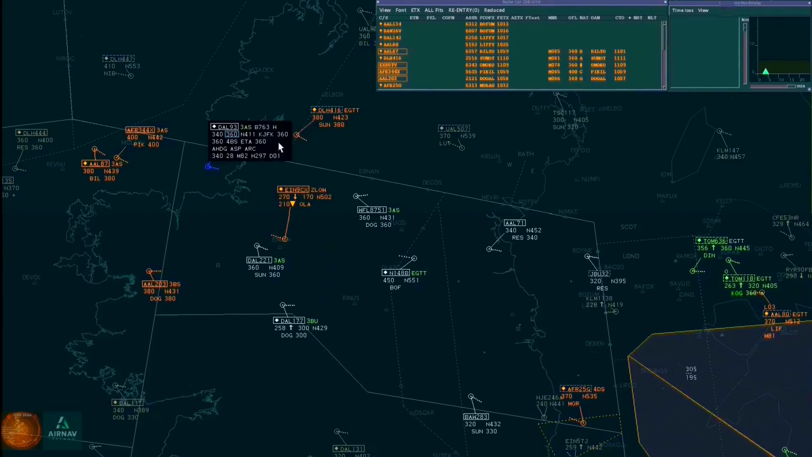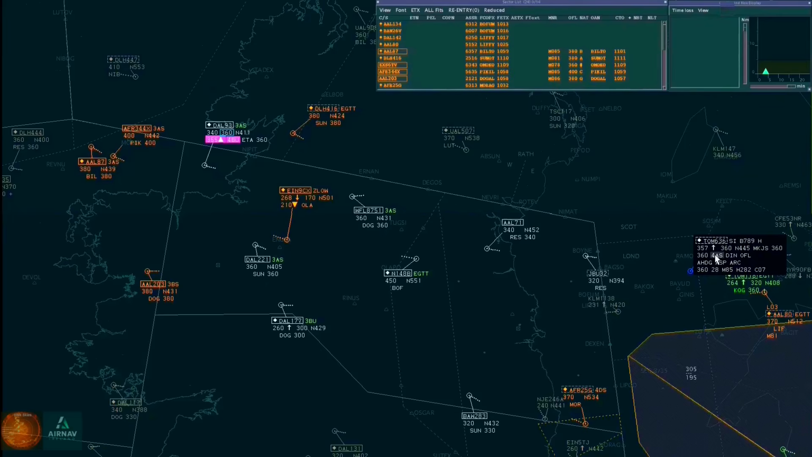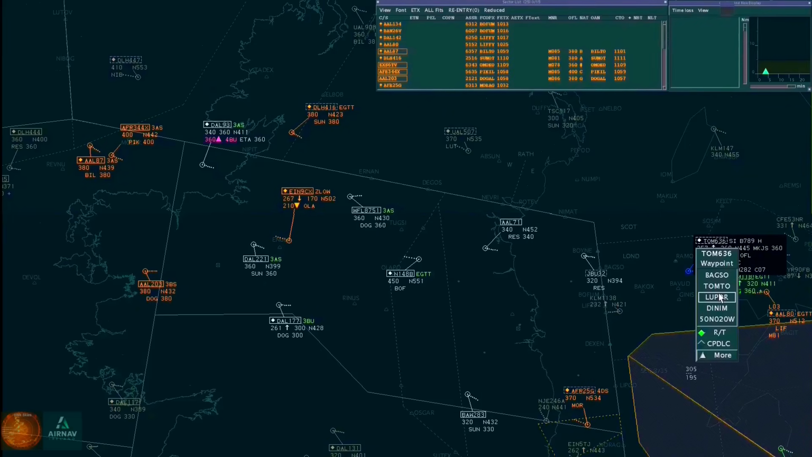Oceanic Control, Tomjet 636 Heavy, reaching flight level 360 back there. Tomjet 636, Shannon, good day, radar contact, and cleared Bagso to Dinham. Back there, Dinham, Tomjet 636.